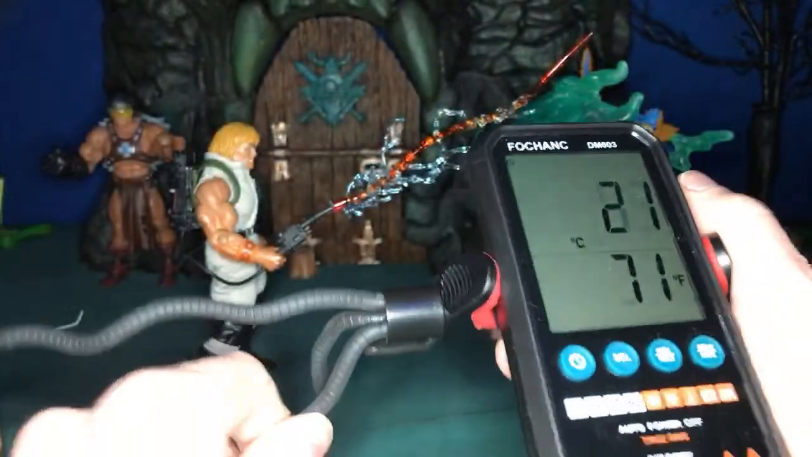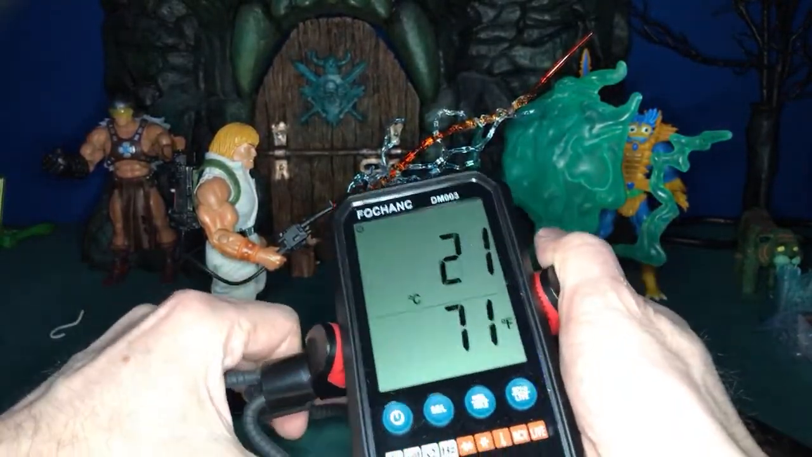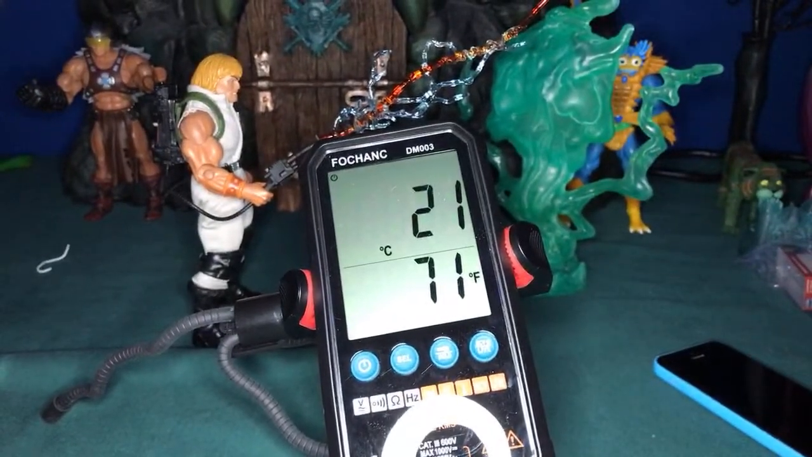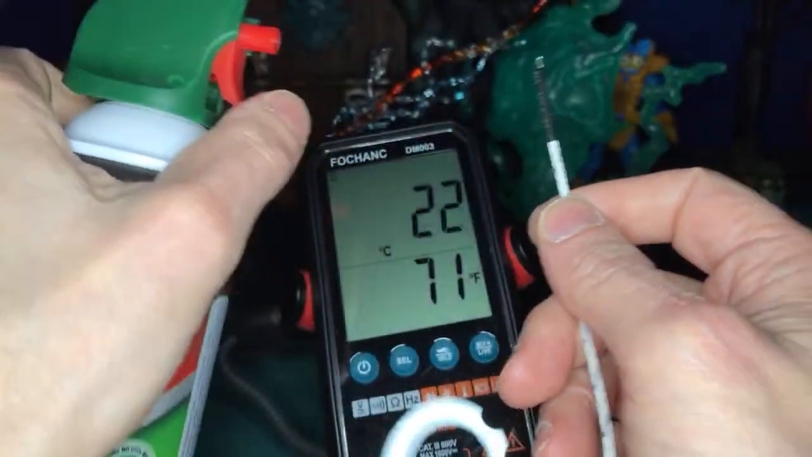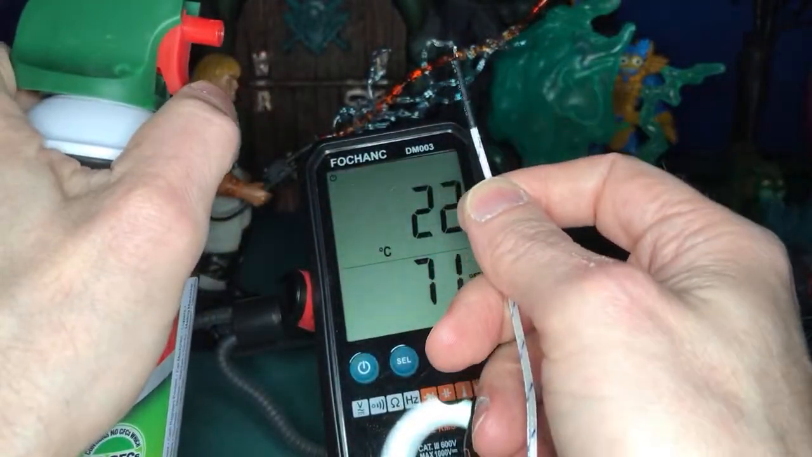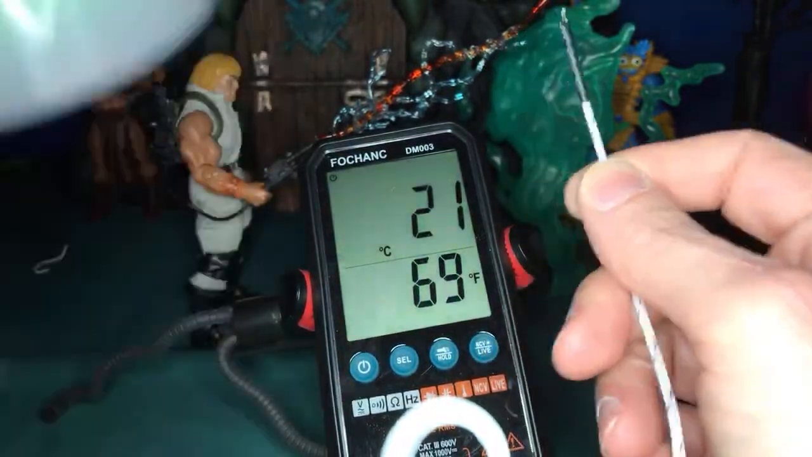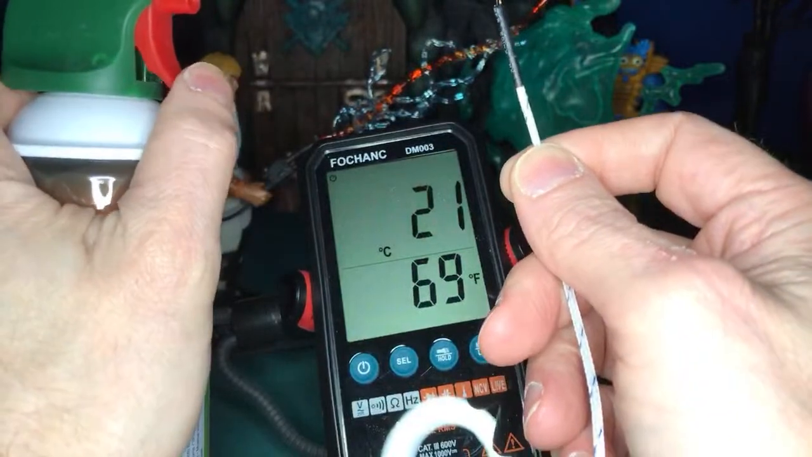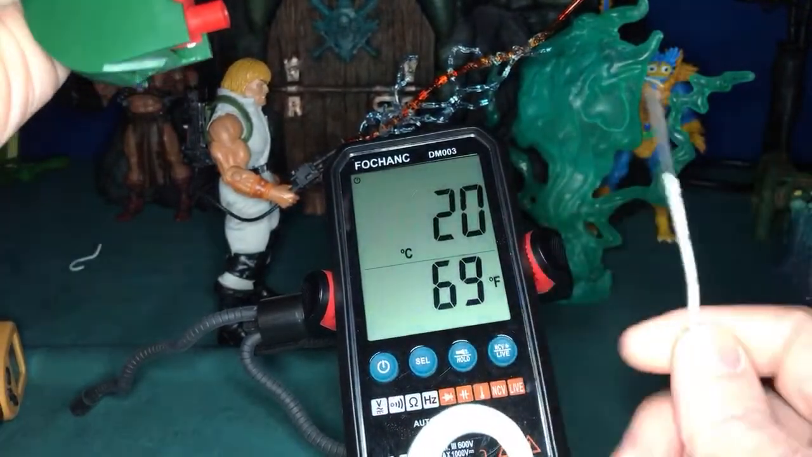Oh. Lack of planning on my part. Sorry about that, you guys. There we go. Now I can see the temperature. So now let's go ahead and take this blast of air and see if it changes the temperature at all. Just a little bit. Shake it up. Now if I turn it over, it's going to blast a really cold temperature. Let me get my hand out of the way.